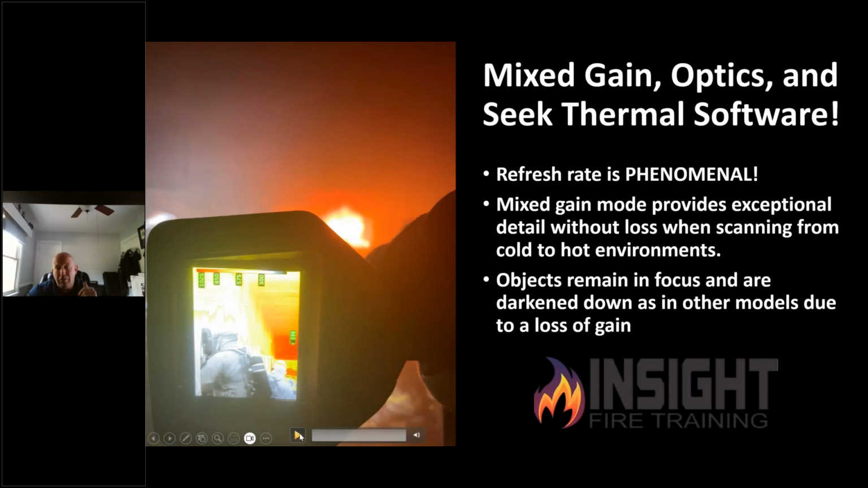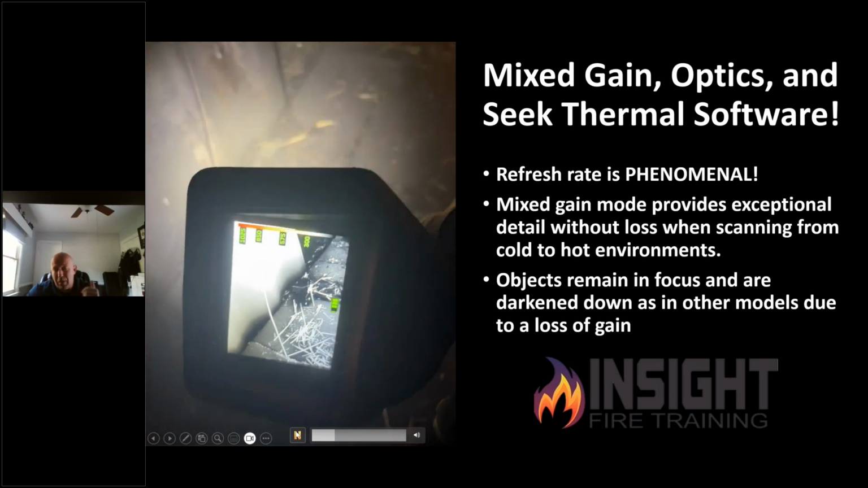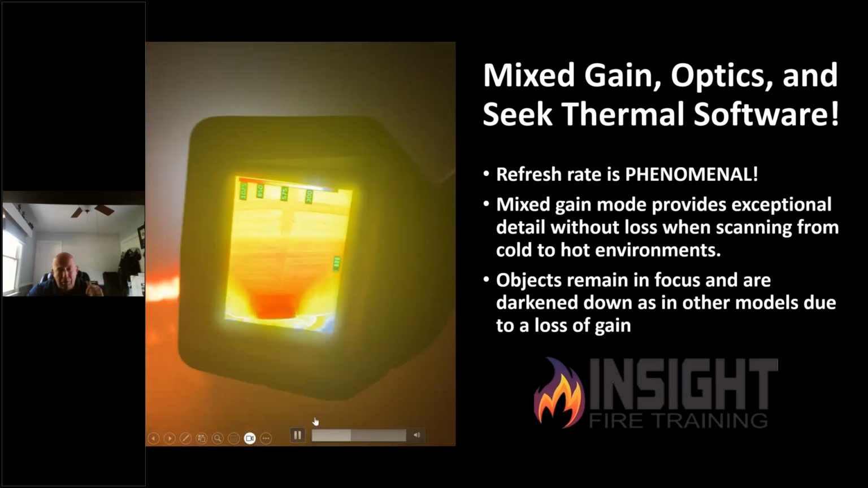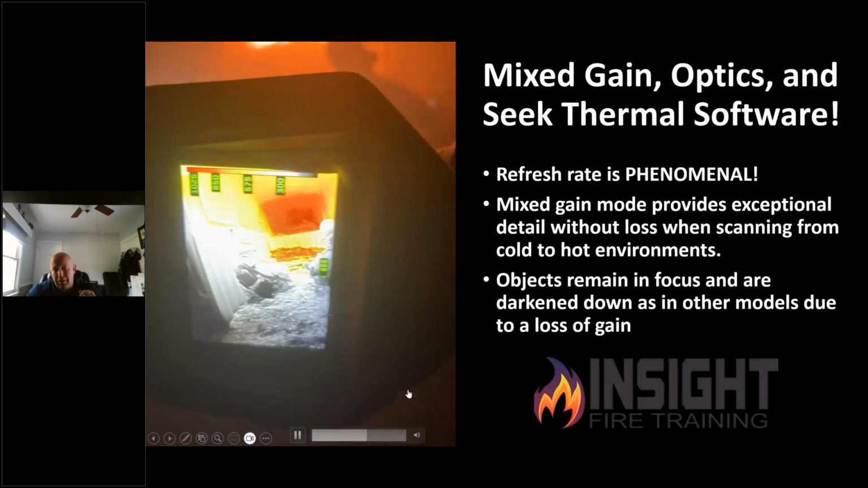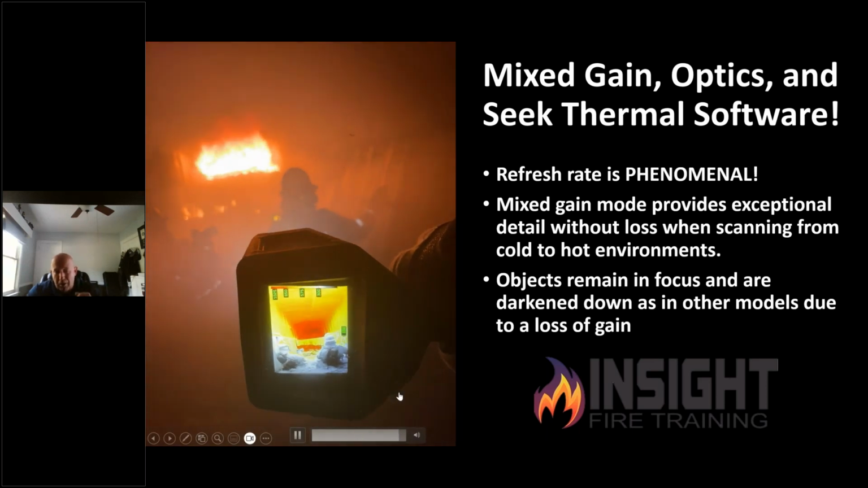Get this thing in the fire and realize 25 hertz is a lot faster when we have mixed gain mode and precision optics and all the things that Seek Thermal has done to make this device faster, smarter, safer, and easier to use for firefighters.